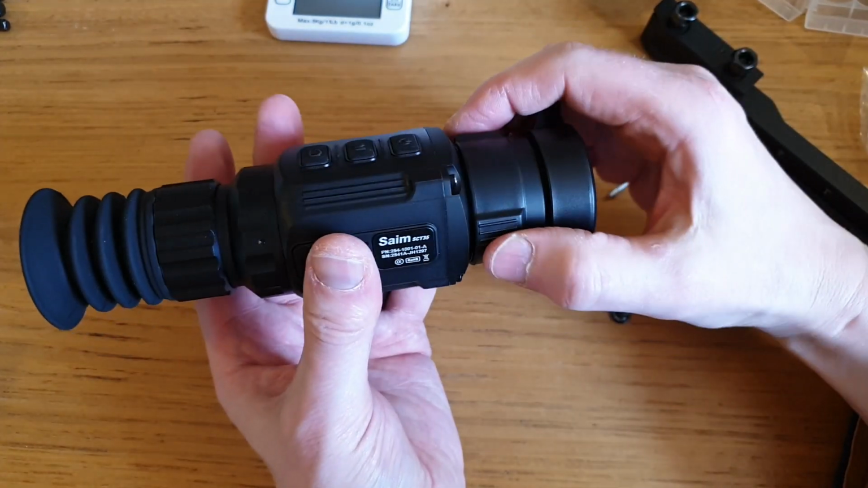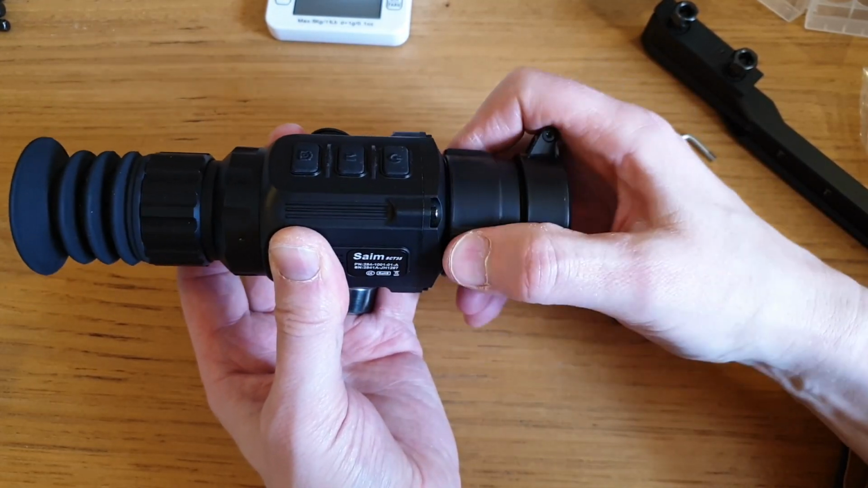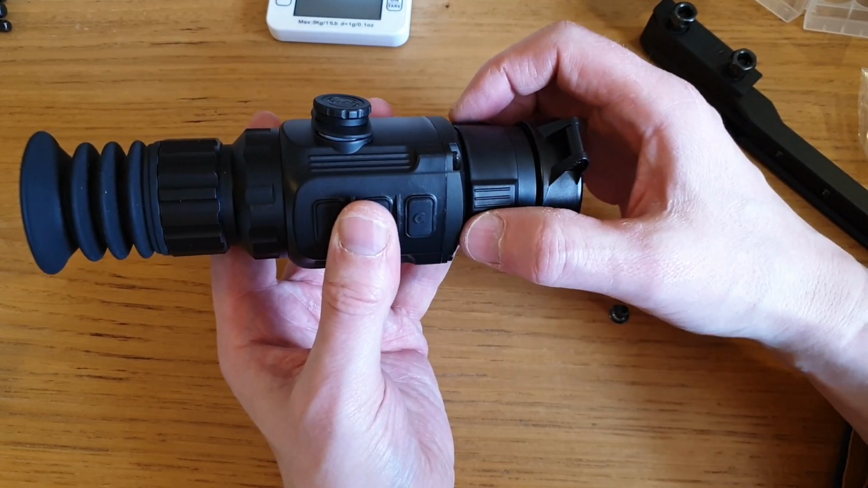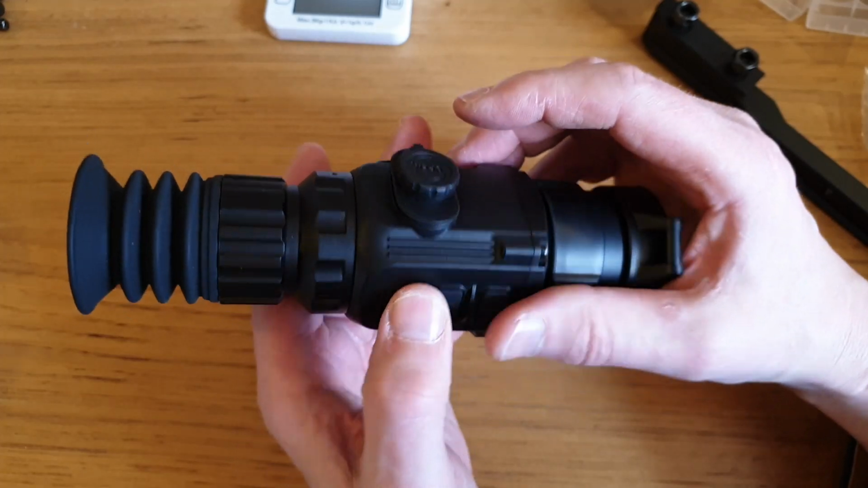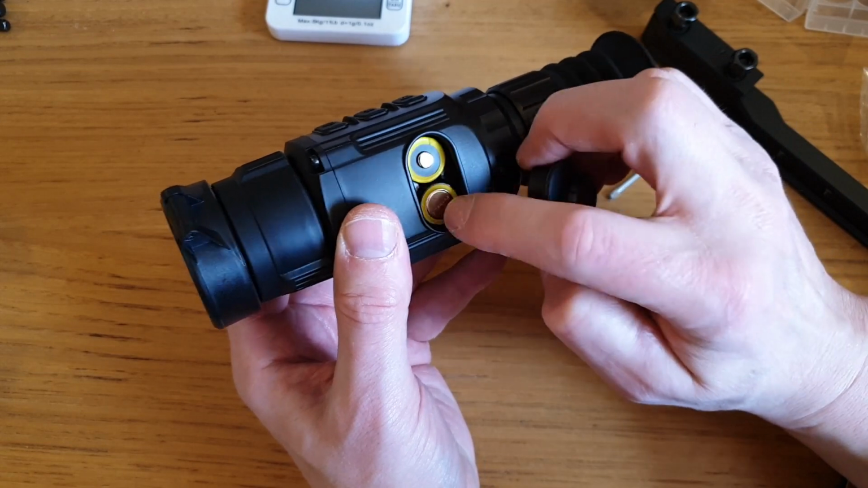The objective focus ring is quite stiff, but it might well loosen up a bit with use, or you could, I think I would probably, for speed, pop a coaster on. Interesting, the battery compartment is a little bit loose. As with other scopes in the same range, it takes 2 batteries.